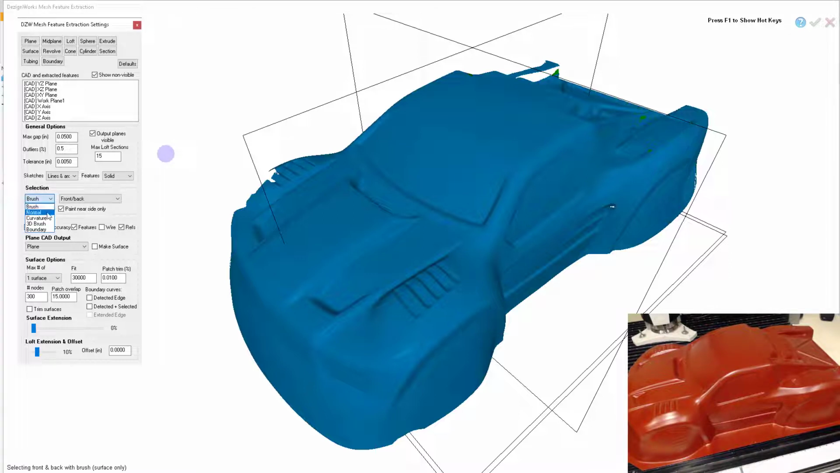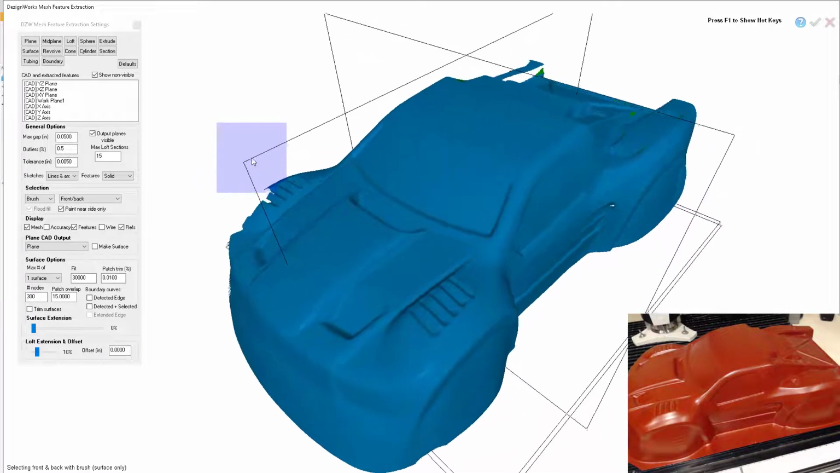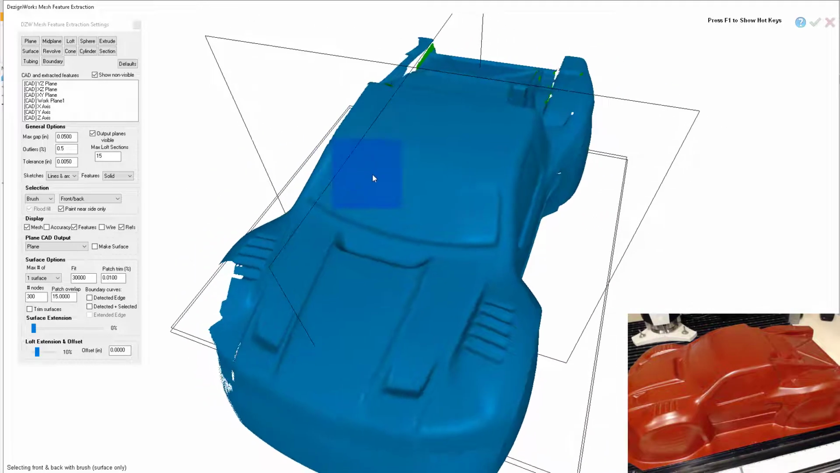There's brush, normal, curvature, 3D brush. So this would be like the brush. If you hit the Q key, and again, it's in the F1 hotkeys, it'll change to a square. And you can make it bigger or smaller by hitting the plus key. So let's talk about some basic painting. We call it painting on the model.